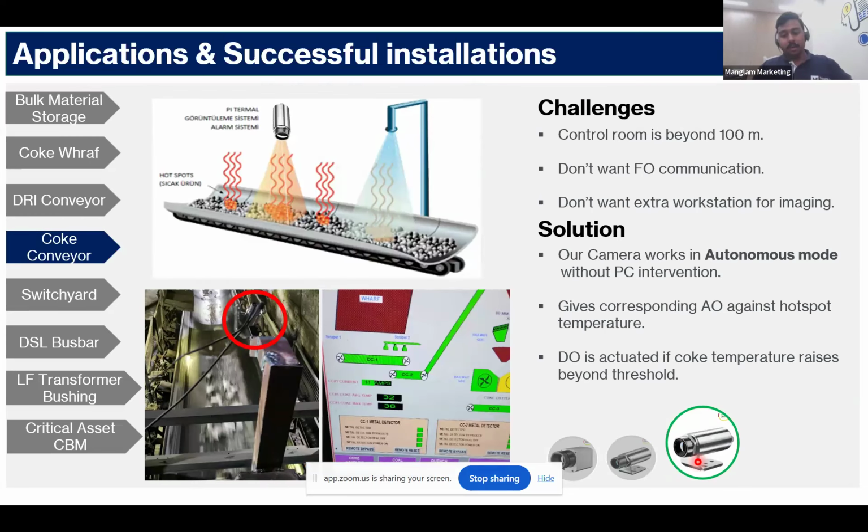Yes, this AI pyrometer is quite handy where communication, cable laying, and maintaining a separate PC are quite difficult. You can see the control room is beyond 100 meters, and the customer doesn't want to lay the FO communications and doesn't want an extra workstation for imaging as well. Here, our infrared pyrometer with AI facilities chips in. It gives a corresponding AO against hotspot temperatures, and a DO is also actuated if the coke rises beyond the threshold.